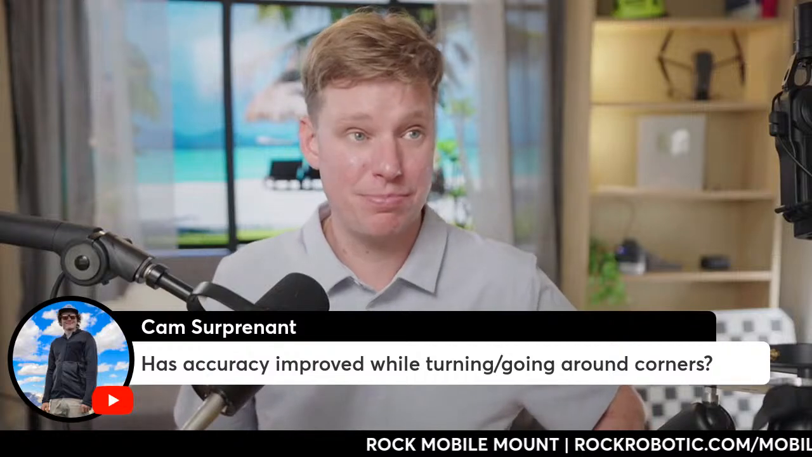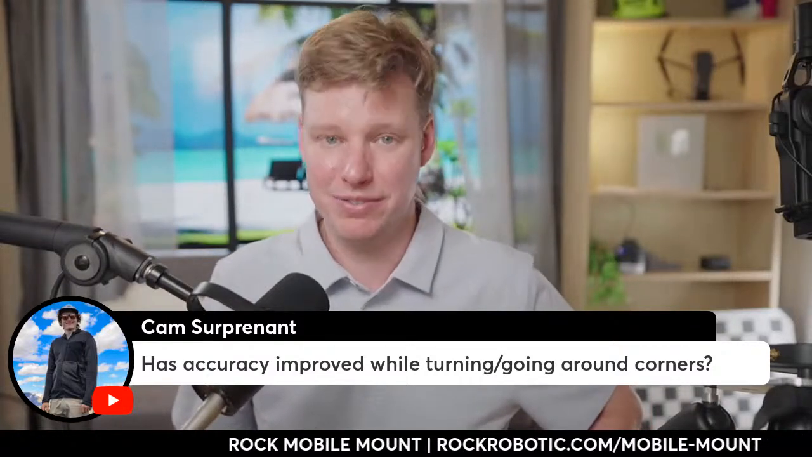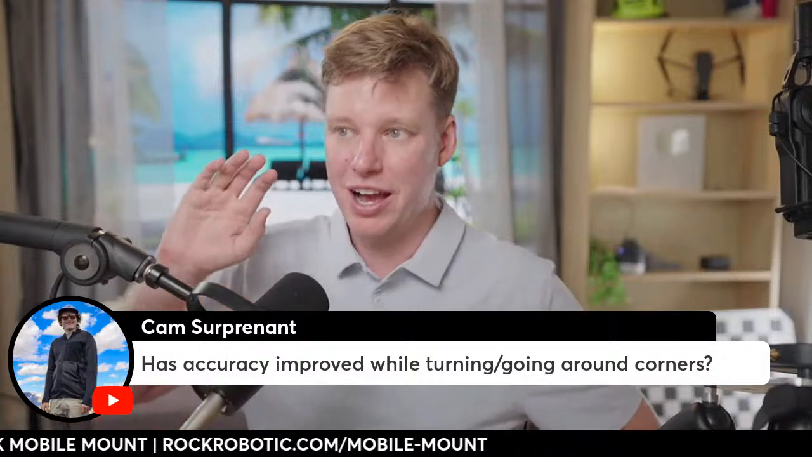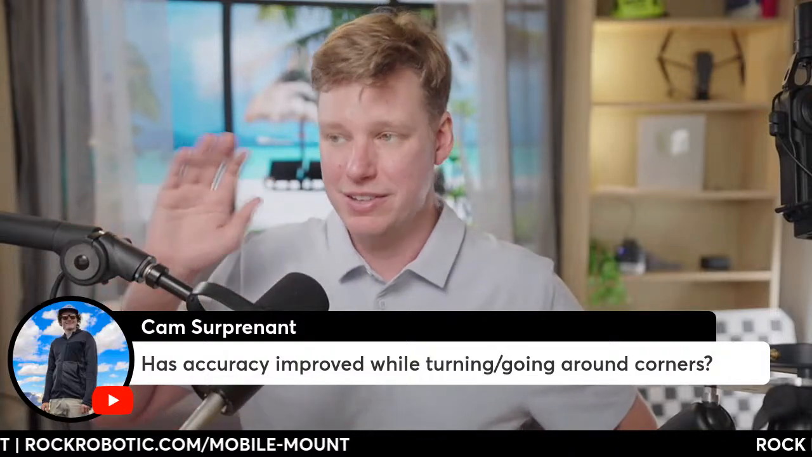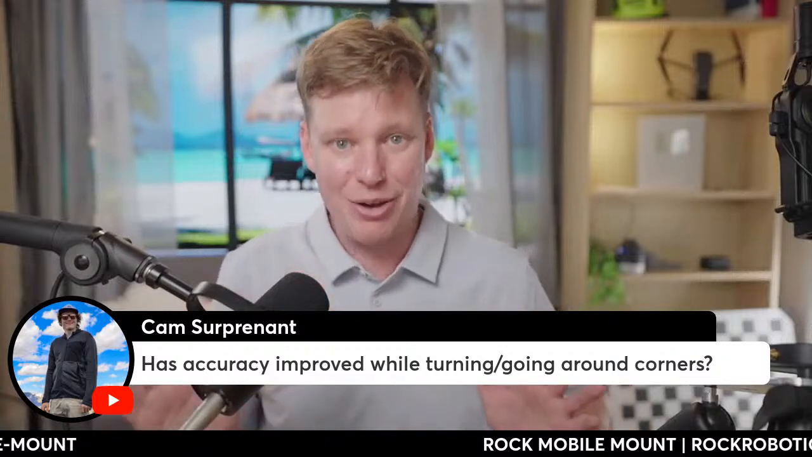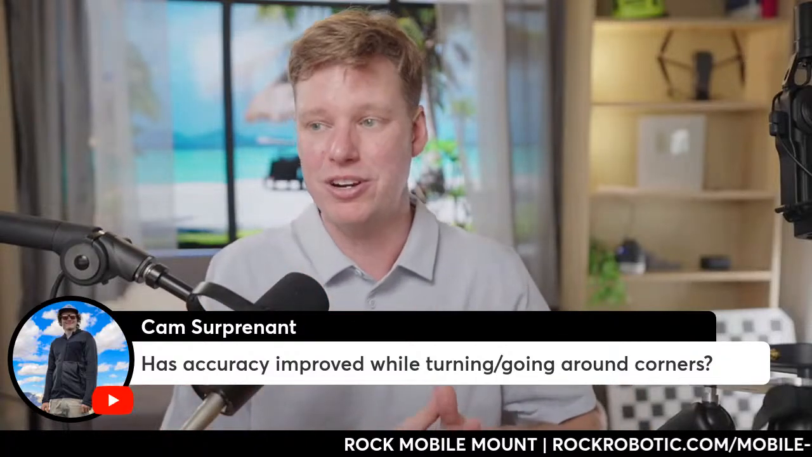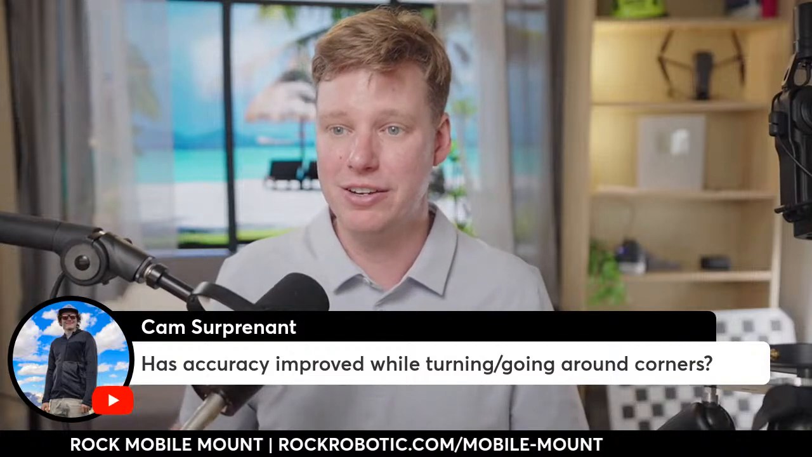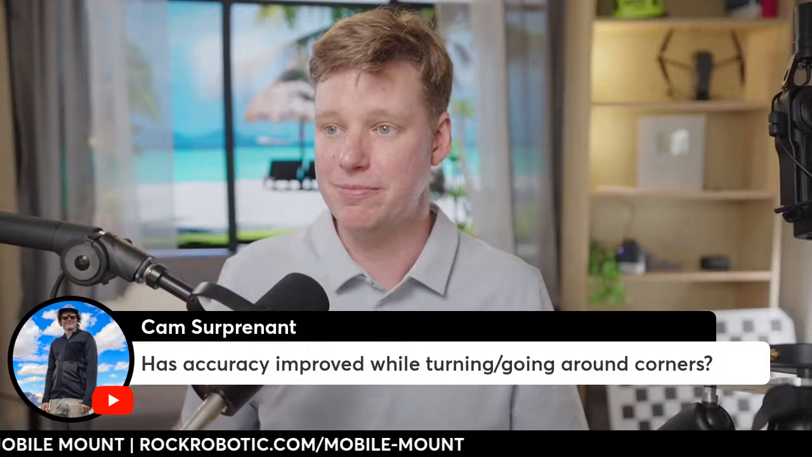Has it actually improved in turning around corners? Yep. The same thing I showed on that video with the R3 Pro V2 launch, the corner accuracy on that, it translates directly into this as well. So it's the same result. So now it is all good on the corners, all aligned.